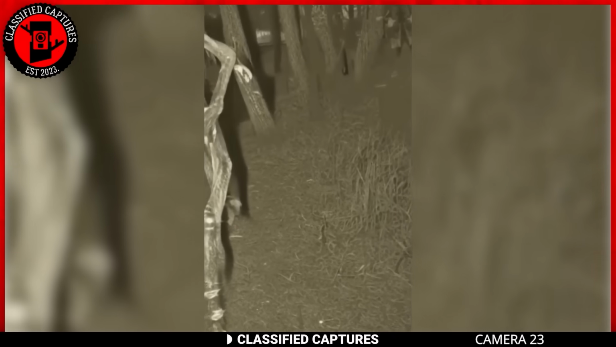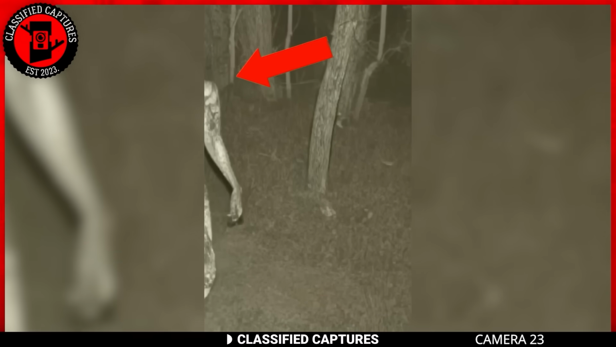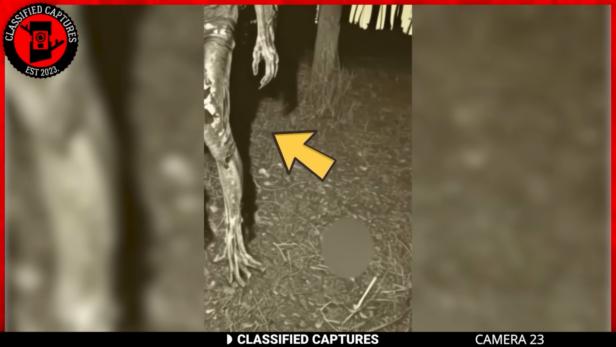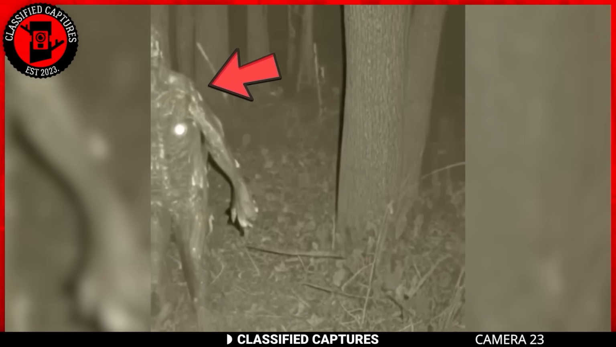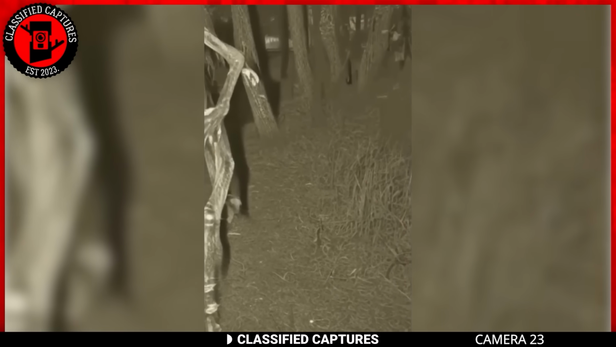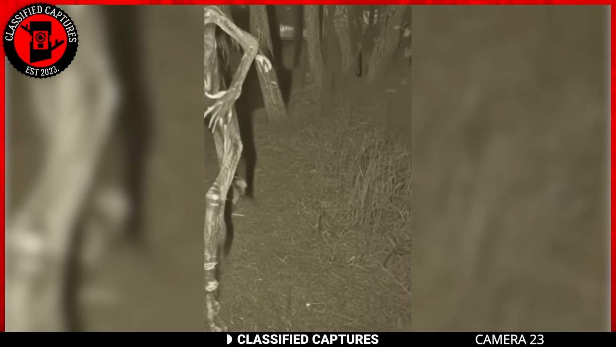This next tale takes us deep into the heart of the unknown. While camping in the woods, a man began to hear strange noises and decided to investigate. He set up trail cameras in the area, hoping to capture whatever was making the noise. When he retrieved the trail cam device, he was shocked at what he saw. There, roaming in the woods, was this strange creature. It's a humanoid creature with a face that almost looks like a skeleton. The posture of the creature was like the zombies from The Walking Dead.